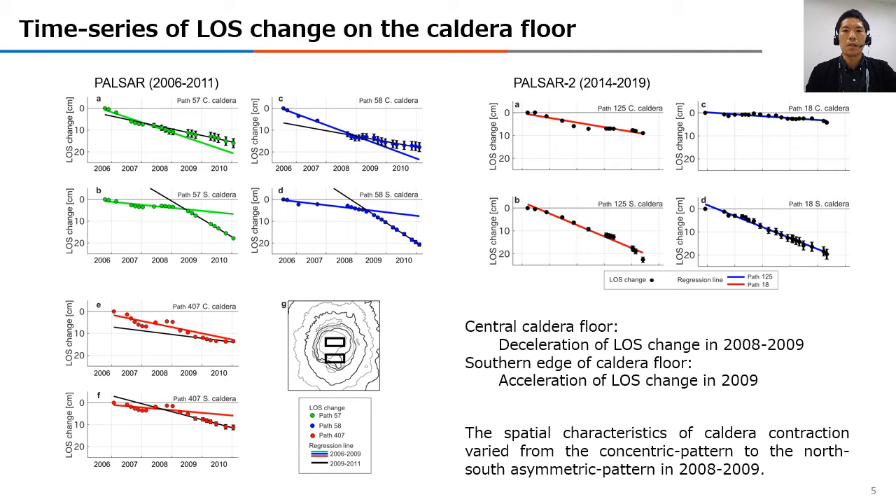Next, we investigate when the spatial pattern of caldera contraction varied. We show the time series of range change on both the center and the southern edge of the caldera floor in each observation track. The time series on the left side are derived from PALSAR data. The upper panel in each observation track shows the time series of range change on the center of the caldera floor, and the bottom one shows the southern edge of the caldera floor.